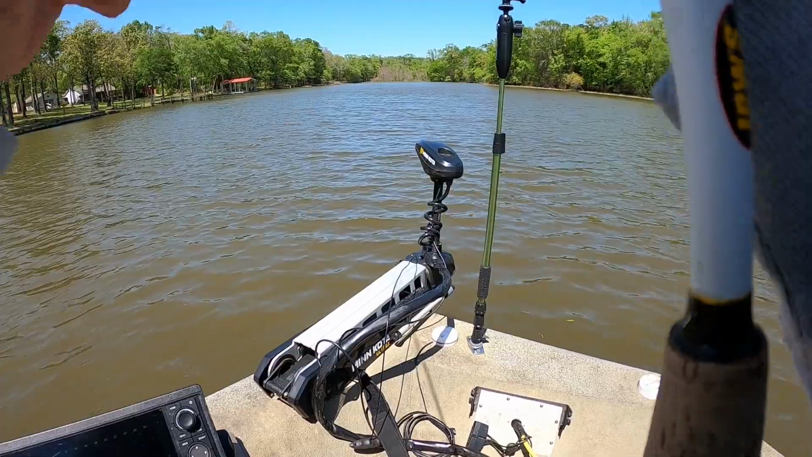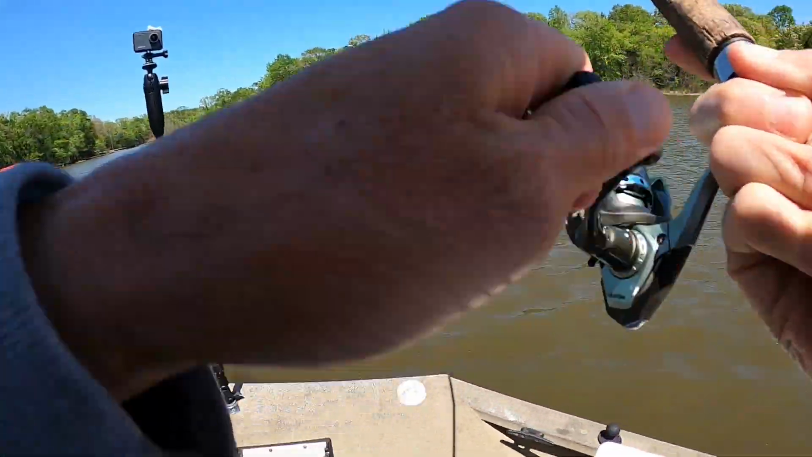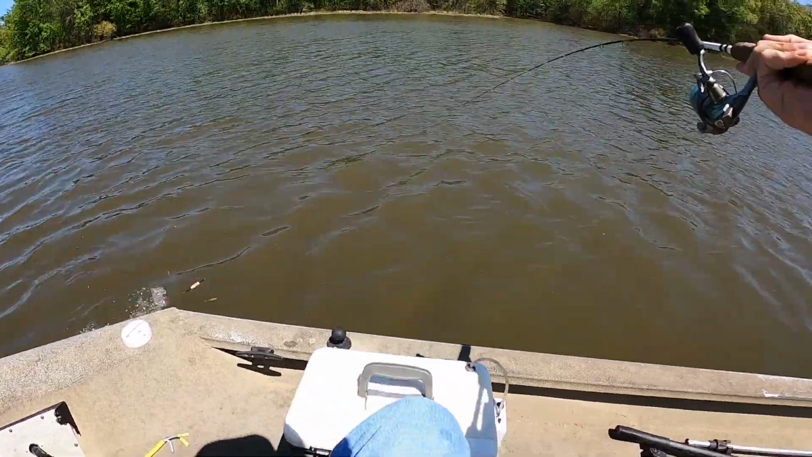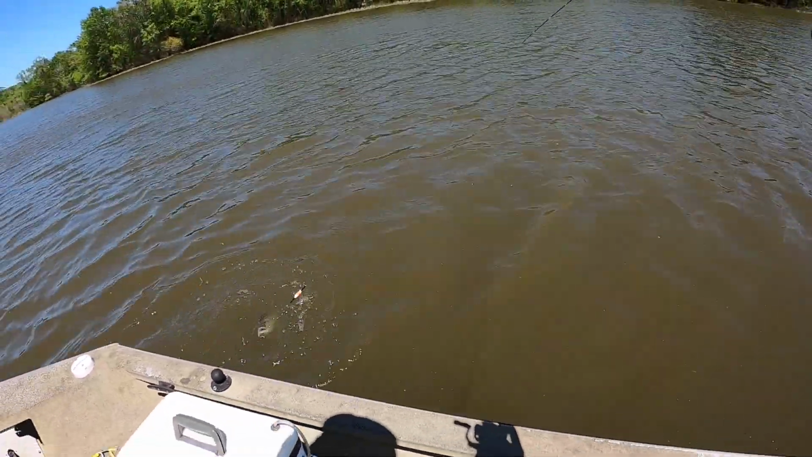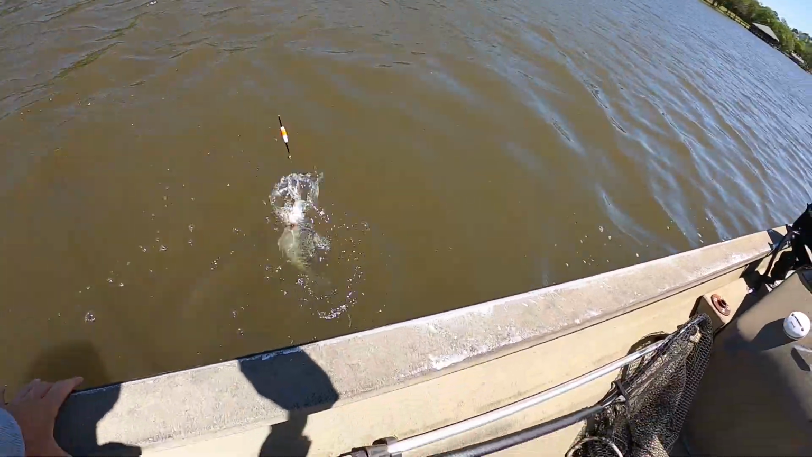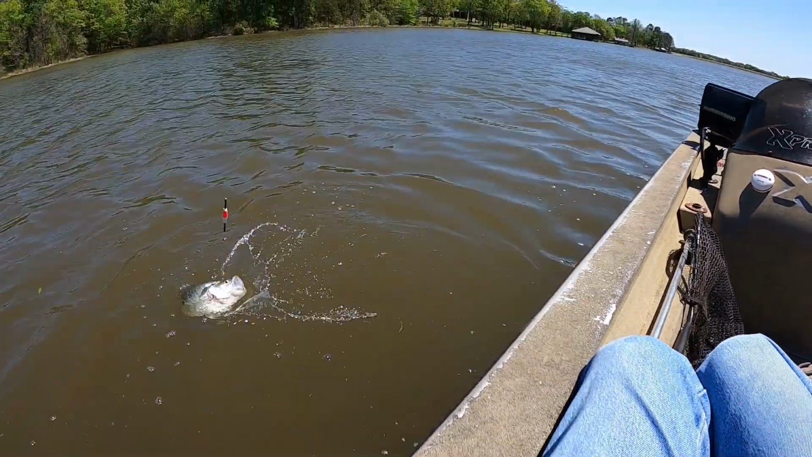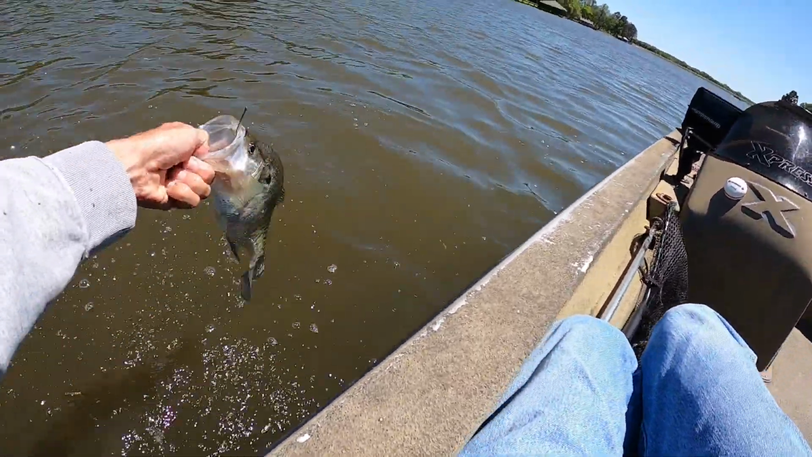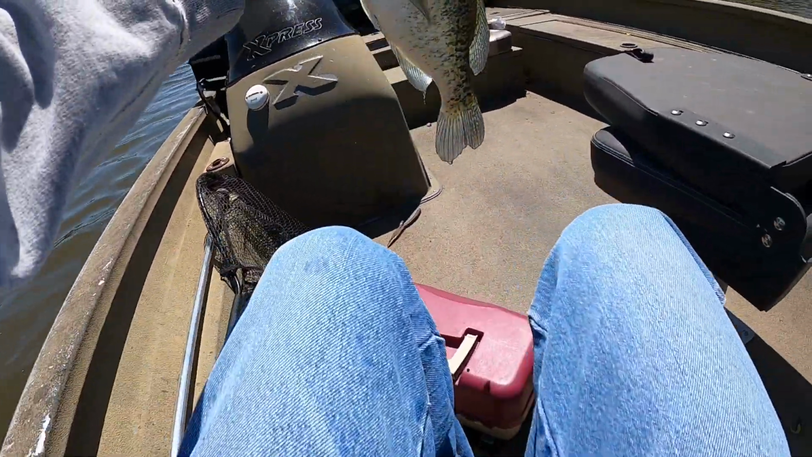There he goes. There he goes. Hey, that's a nice one there. Yeah, boy. Looky here what we got. Yes, sir. Come here, girl. Get on my thumb. Yeah, buddy.